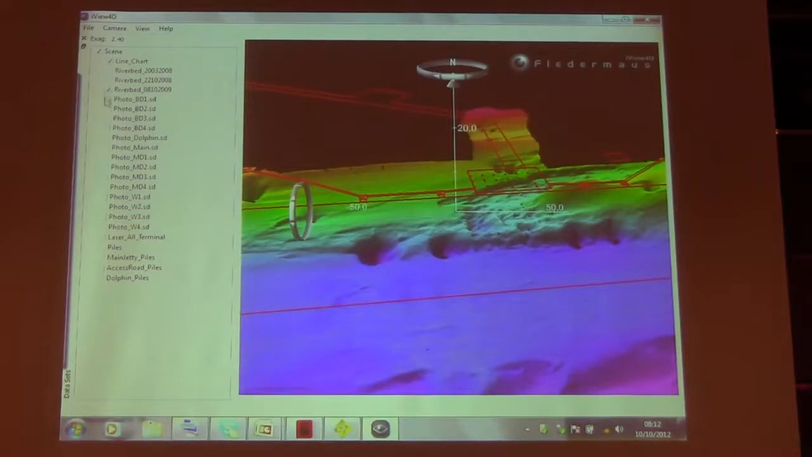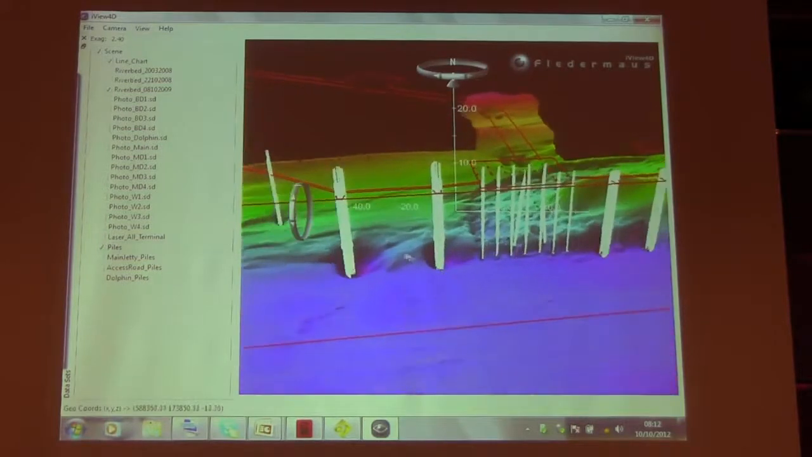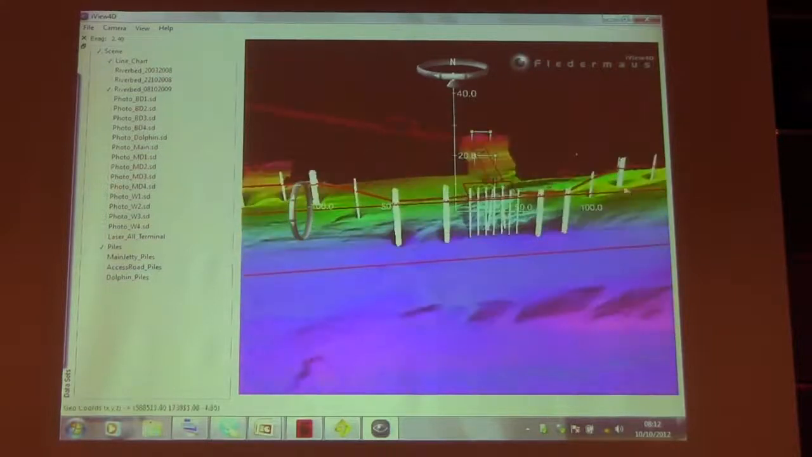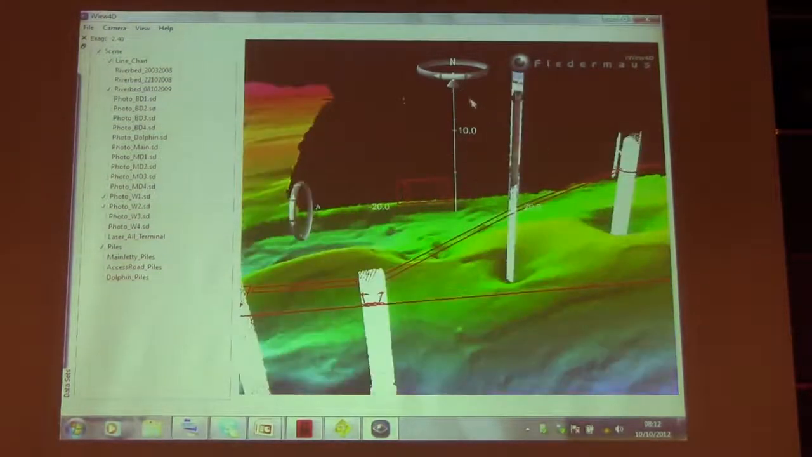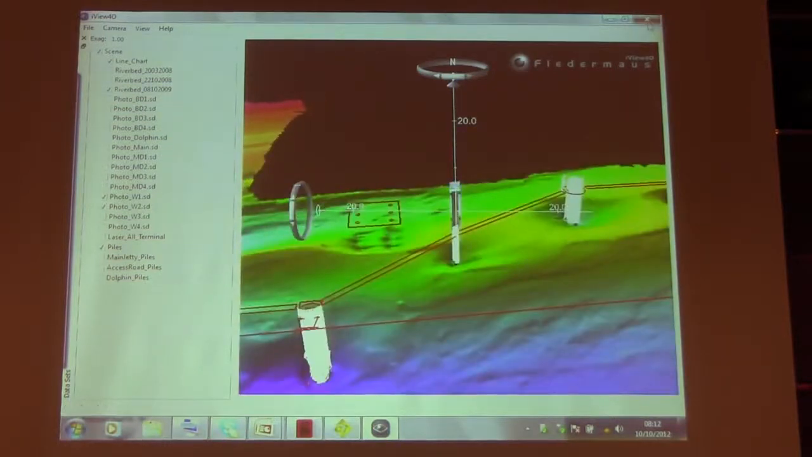We've got the full pile structures of the jetty. We could even pick up the sacrificial anodes down here, which is really important. The contractor was meant to have put those further below the bed. We can take in the different parts of the structure, and we can also have some photography in there that we can superimpose into the imagery and have that for the client, which is all very useful.